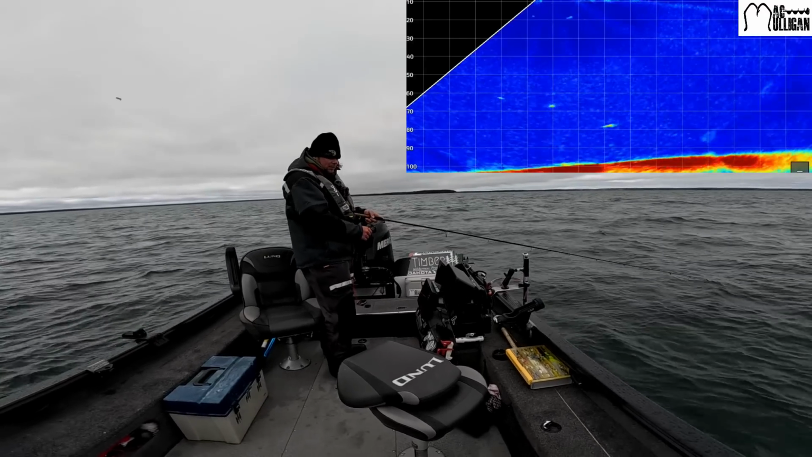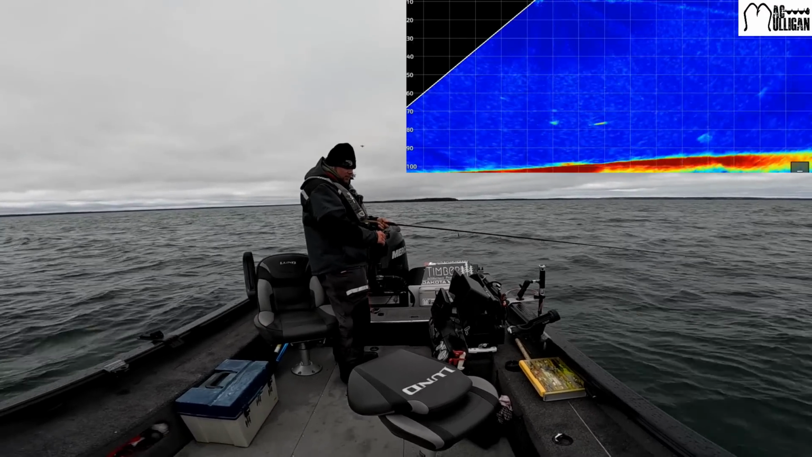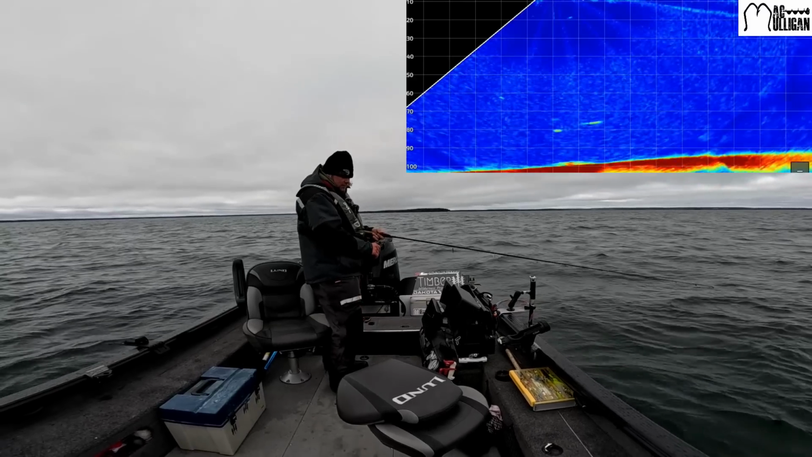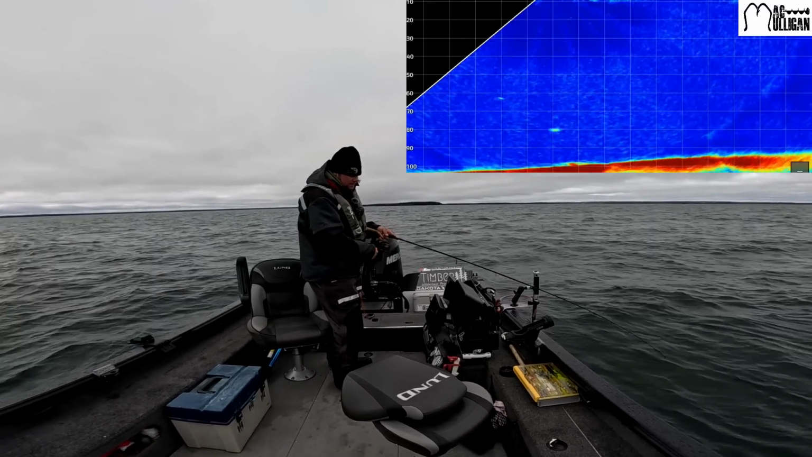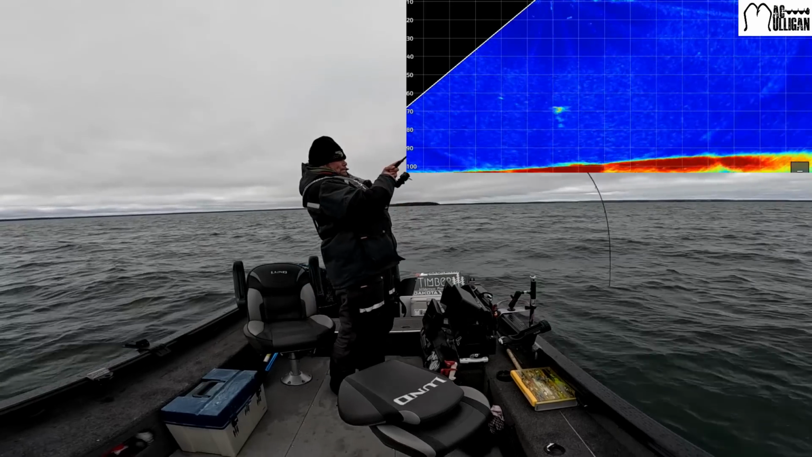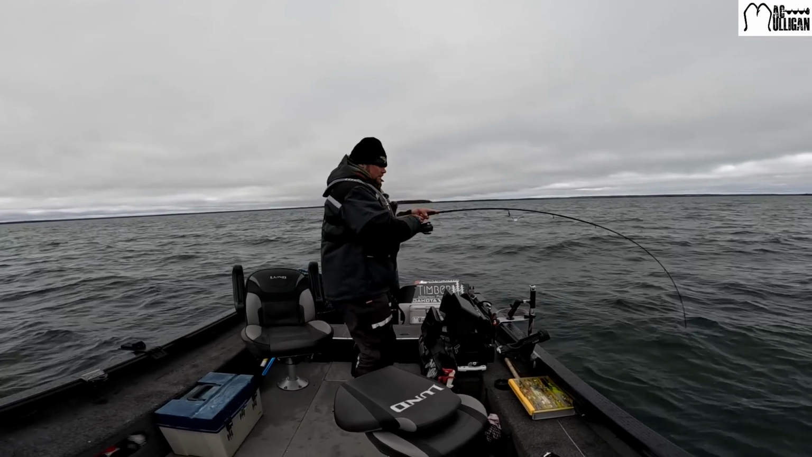As it's coming in, I just keep crossing its path just to try to get it agitated, try to catch its eye, hopefully get it to chase here. There's another one on the bottom I'm going to try to drop down to here. Oh, that one started charging. Bingo!